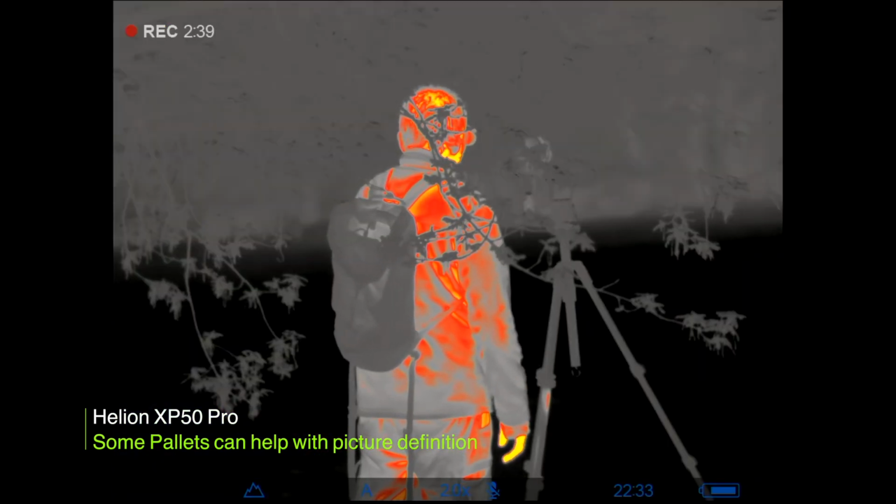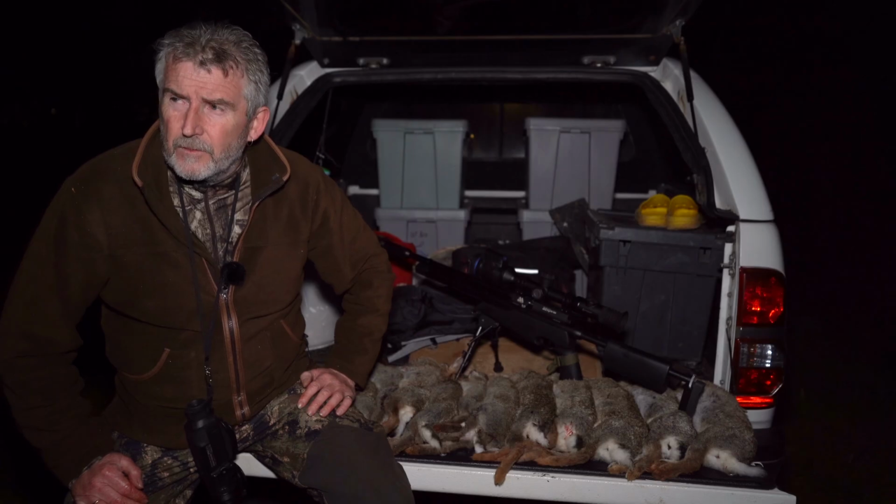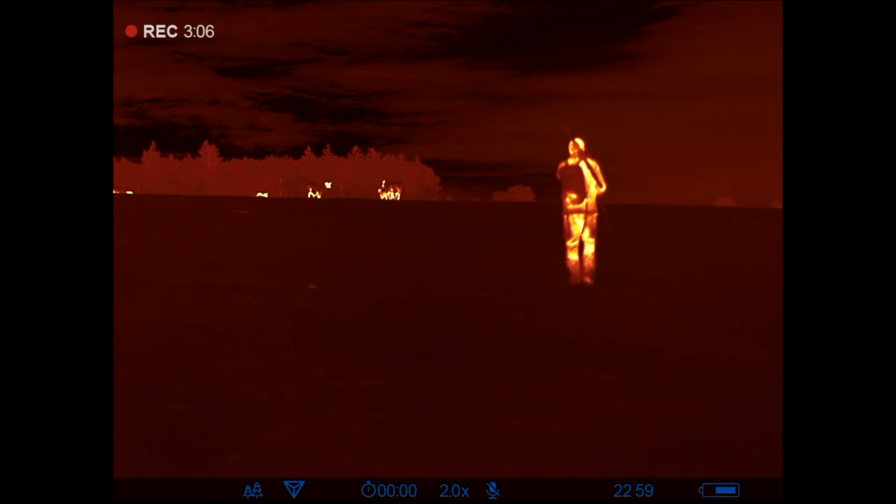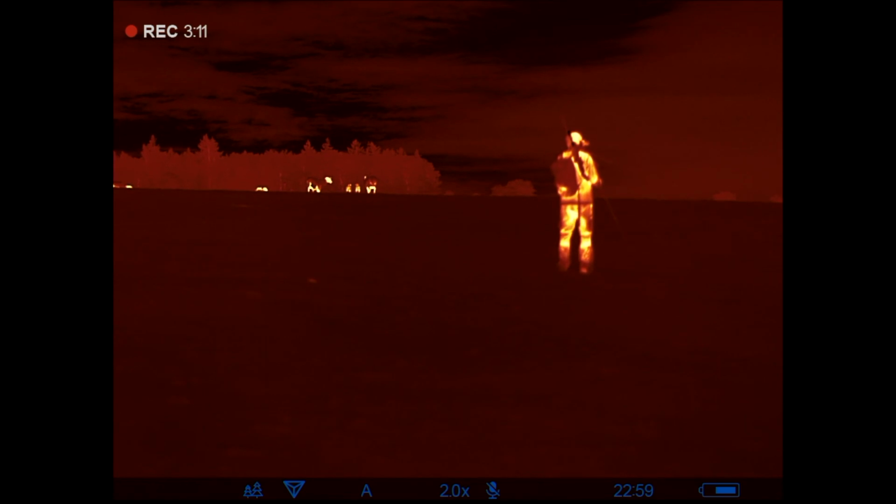But the others are coming to them, and I'm warming to these sort of colour palettes now. Right, we've had a bit of a headache tonight, really. The field's full of sheep and young lambs, and as we're walking around, the sheep are sort of stampeding, causing the rabbits to spook off and run away.